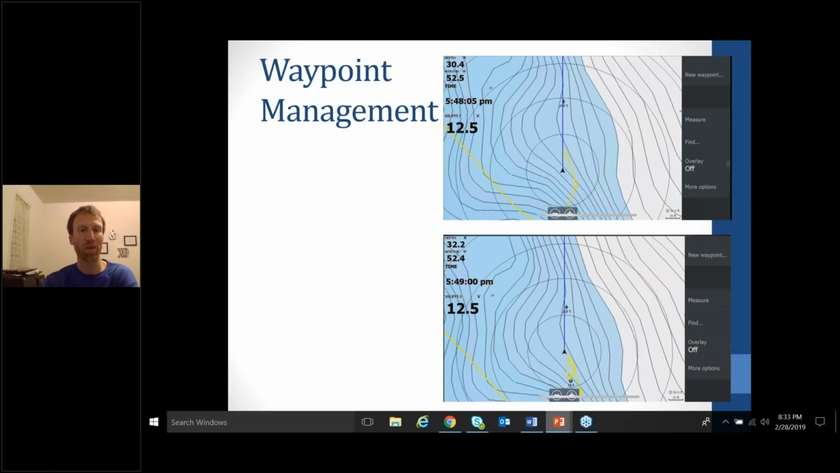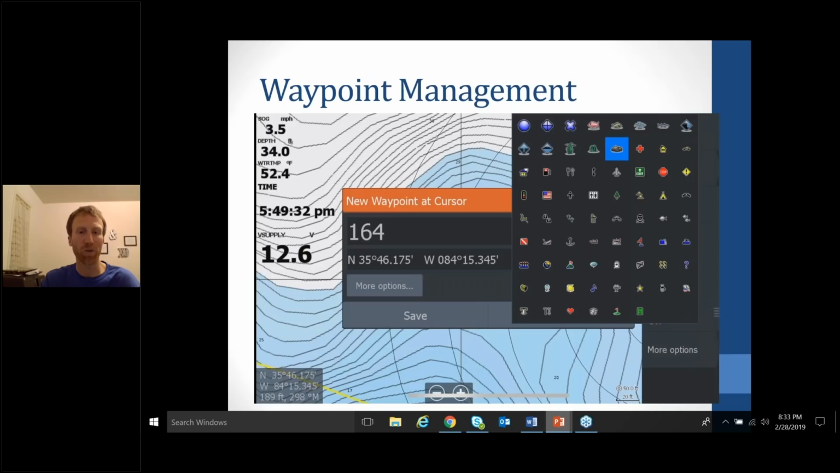That way I can get back up, and even before I make that next cast, I just back my boat up to that icon and wait till my heading extension swings around, lines up perfectly, and I can make that exact cast. So that's helped me be a lot more efficient fishing offshore.